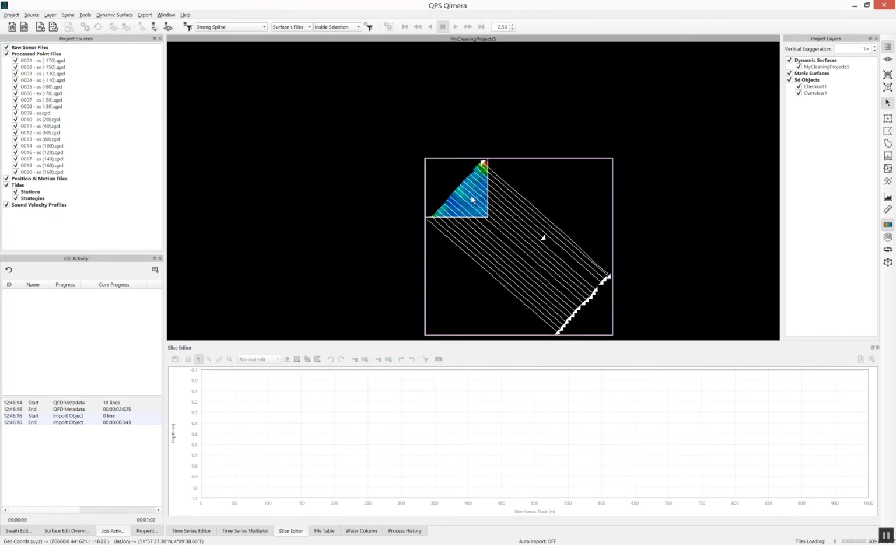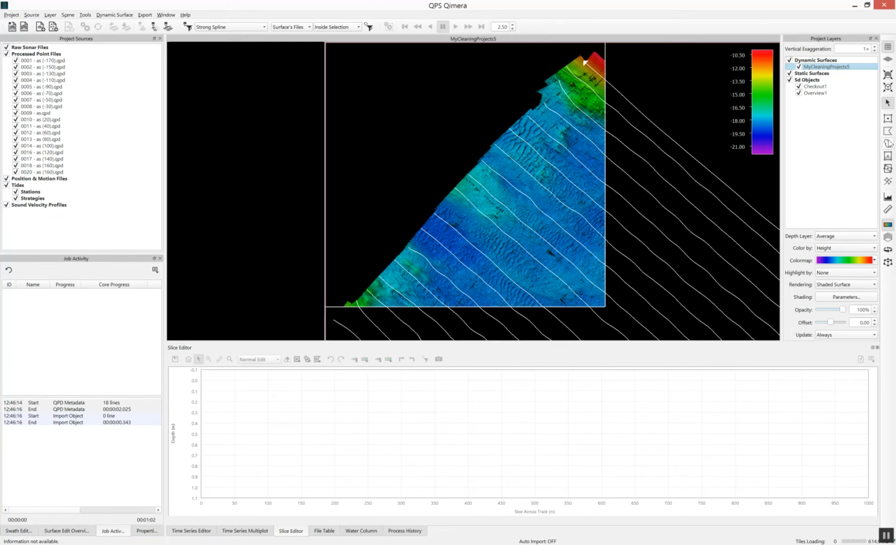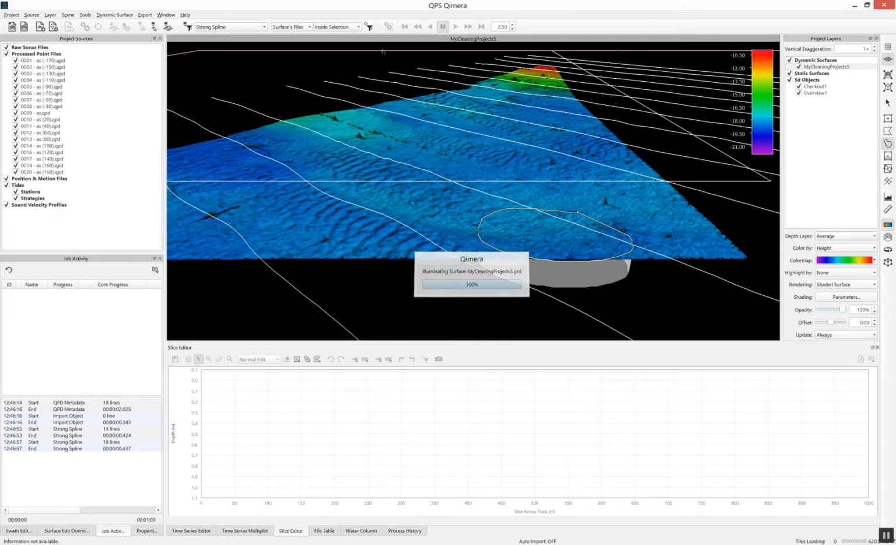So let's get to work here. Click on this, hit Z to zoom to bounds, and let's clean a few spikes. Let's first tip into 3D mode. And I'll apply a strong spline to the surfaces files inside that selection and go. And that cleans the spikes. And let's do the same thing here, for example. And here.